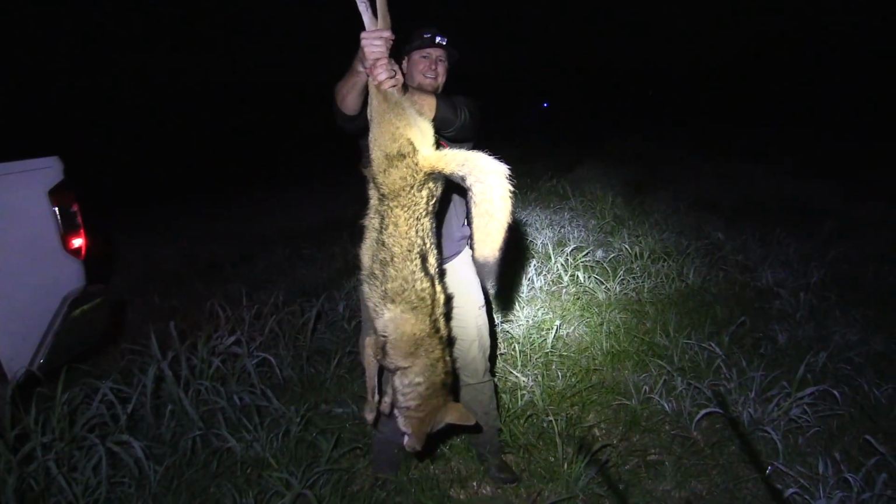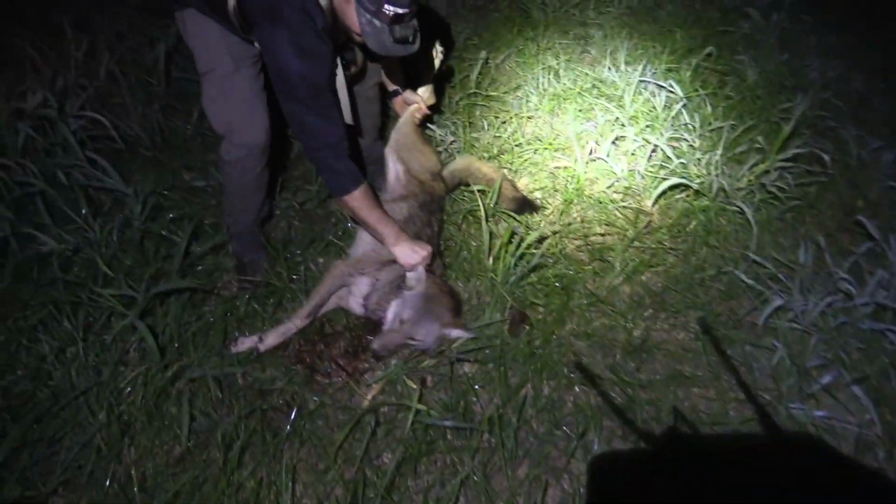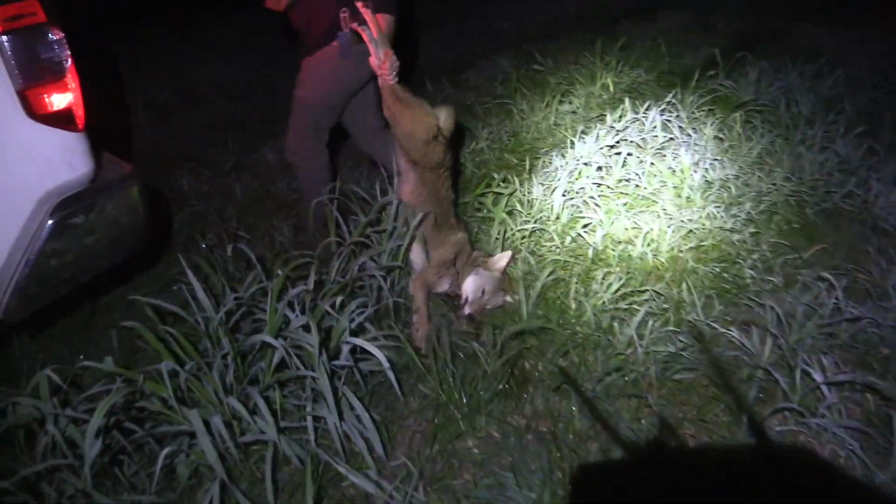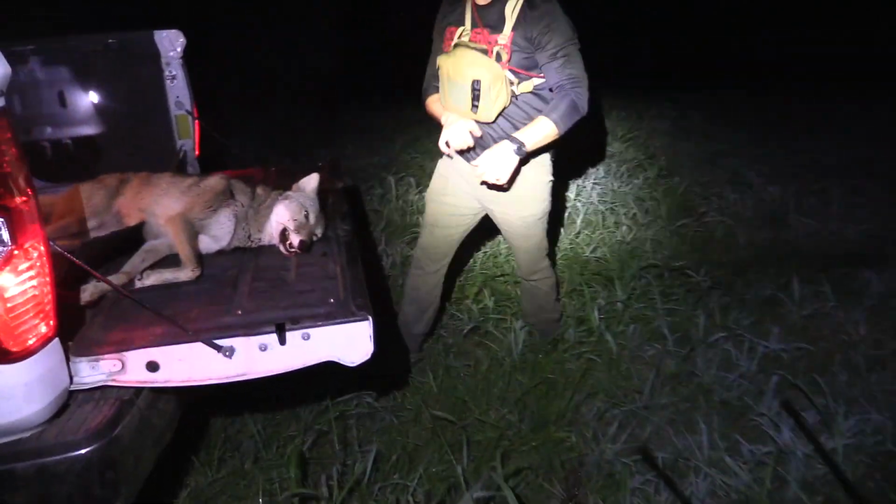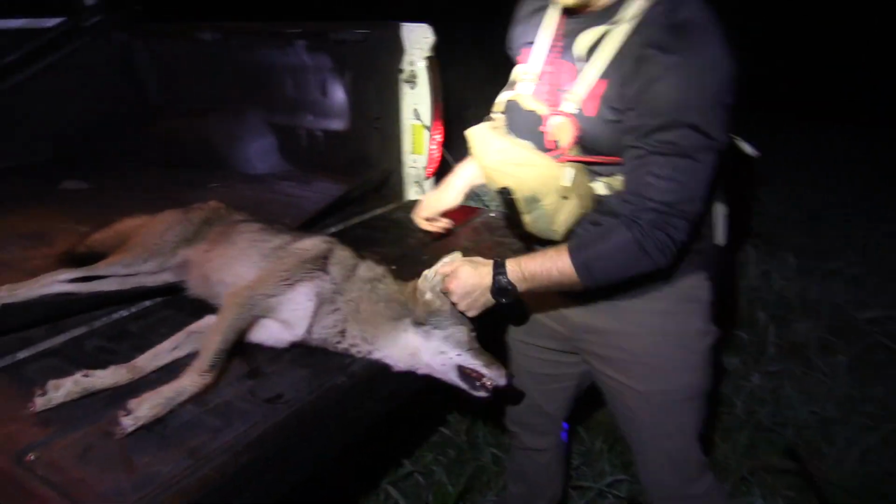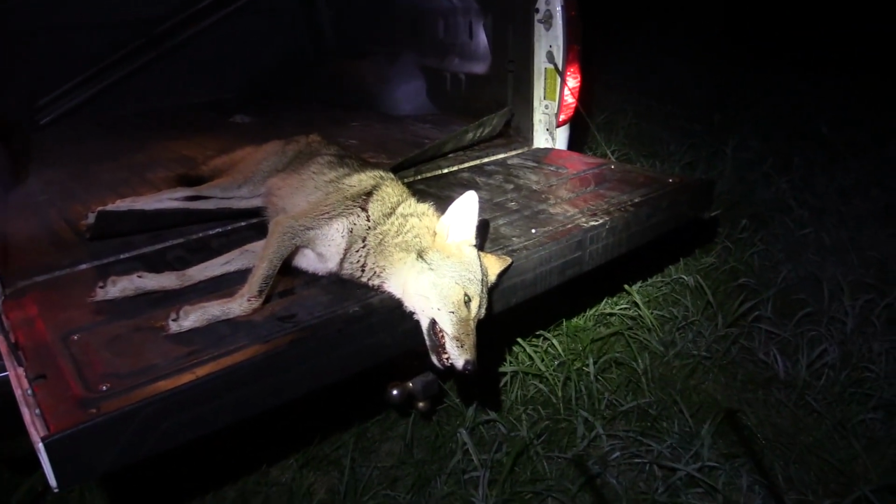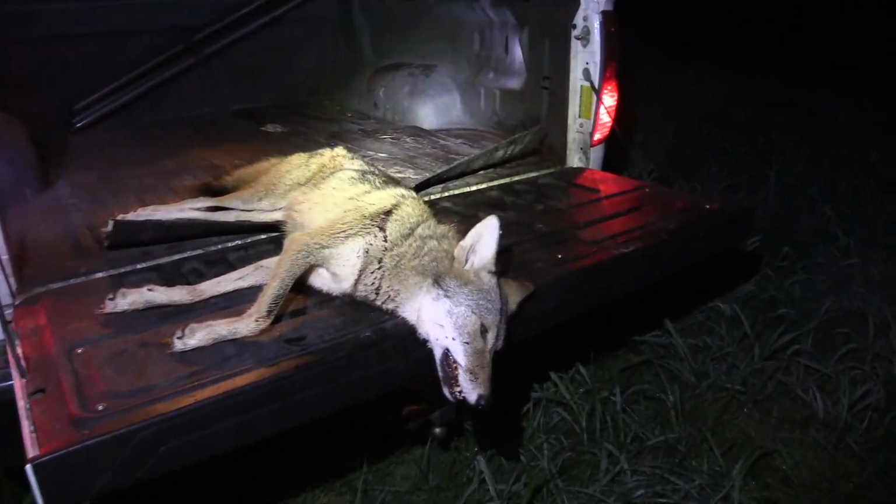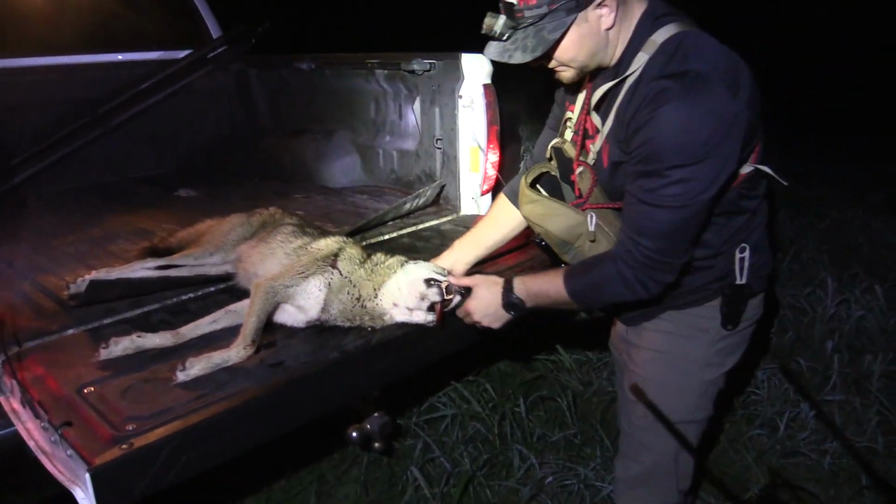Oh my God. That's a big, smart, healthy male dog. I mean, a big one too. Got a big old head on that joker. What a bruiser, man. Those are the type dogs you want to kill because those are the ones that actually put a true hurting on your deer and your turkey and your other game on your property. I'd love to know what that coyote weighs. That's a big one.